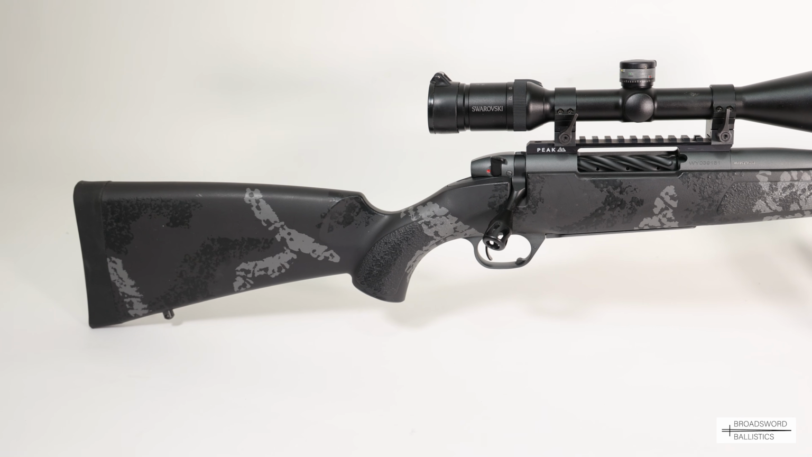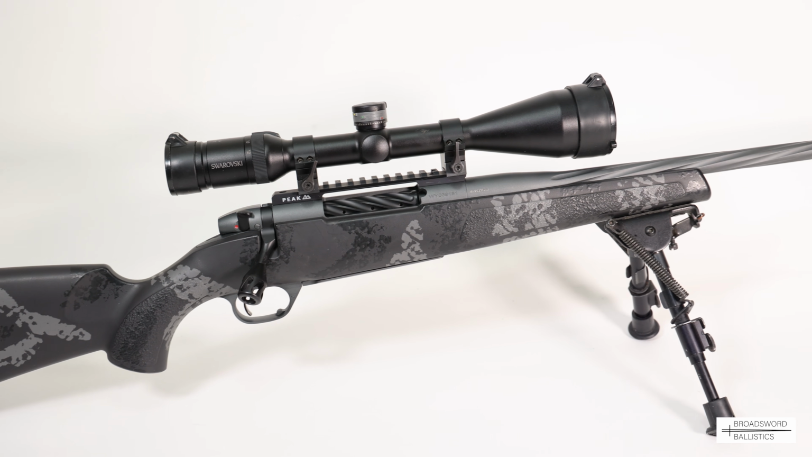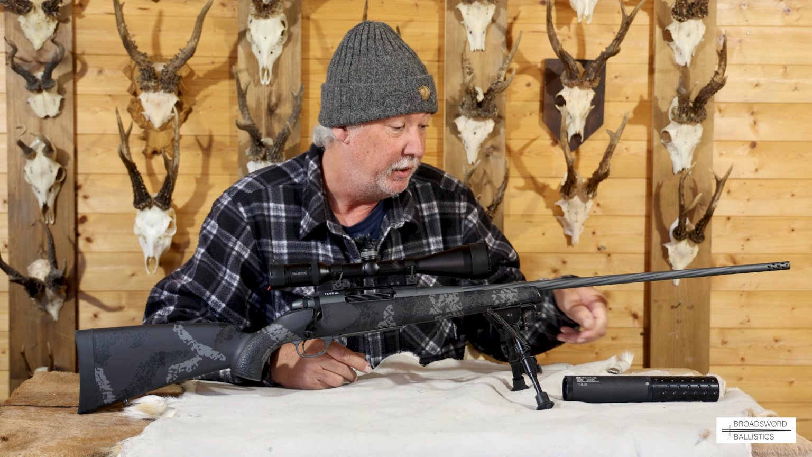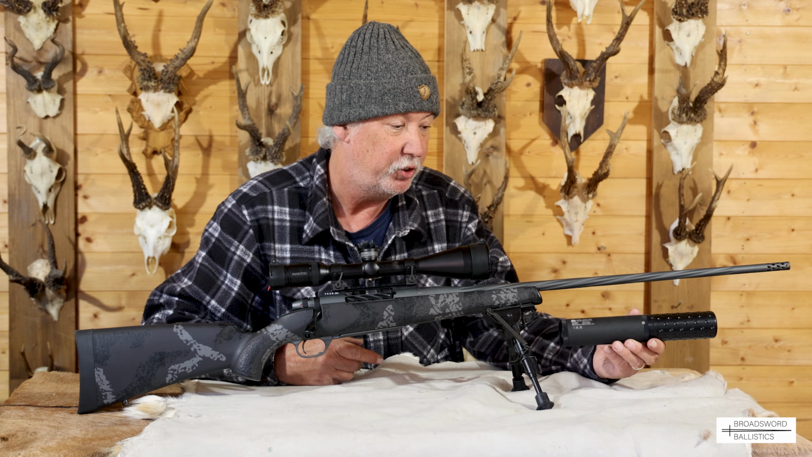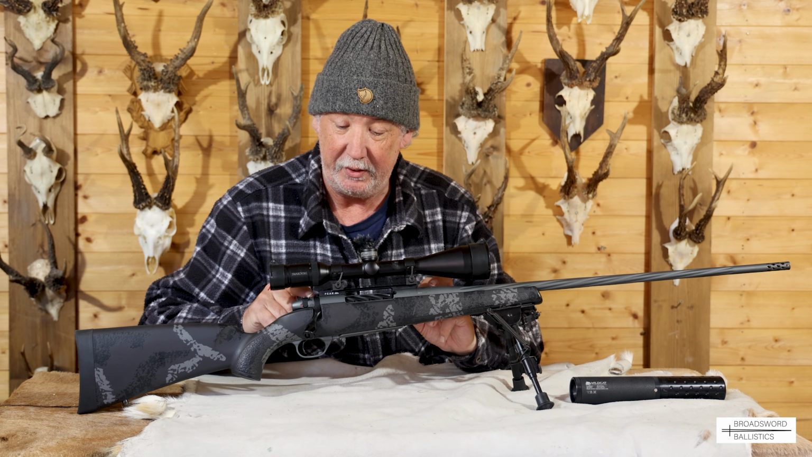Overall length is 45 inches, and that's because you've got a 24-inch barrel here because it's in 280 Ackley. That's what we had on test. But the weight is only 5.8 pounds, which makes it very nimble out in the field, even when we had that really good, efficient Wildcat Evolution sound moderator, and I think you'll agree in those tests. Very, very nice indeed. So let's have a little bit more look in depth.